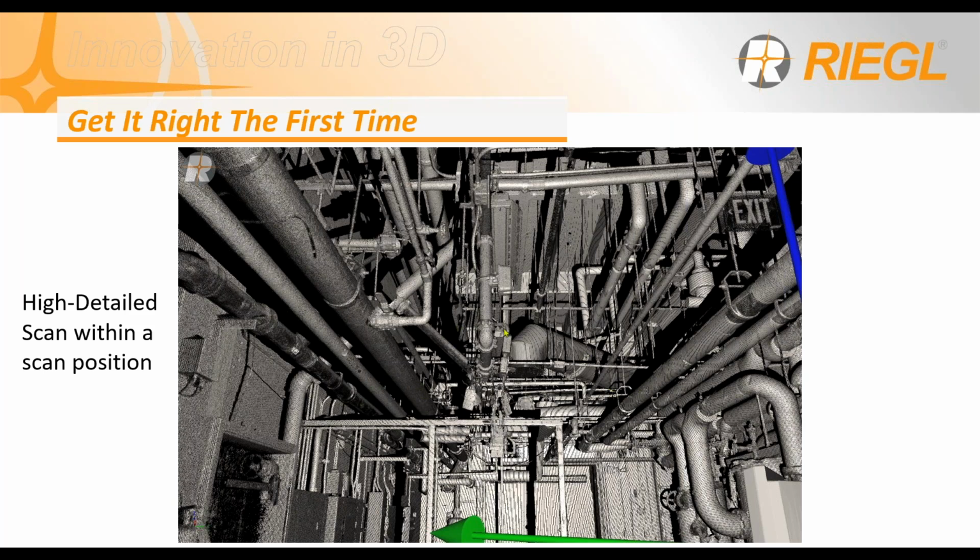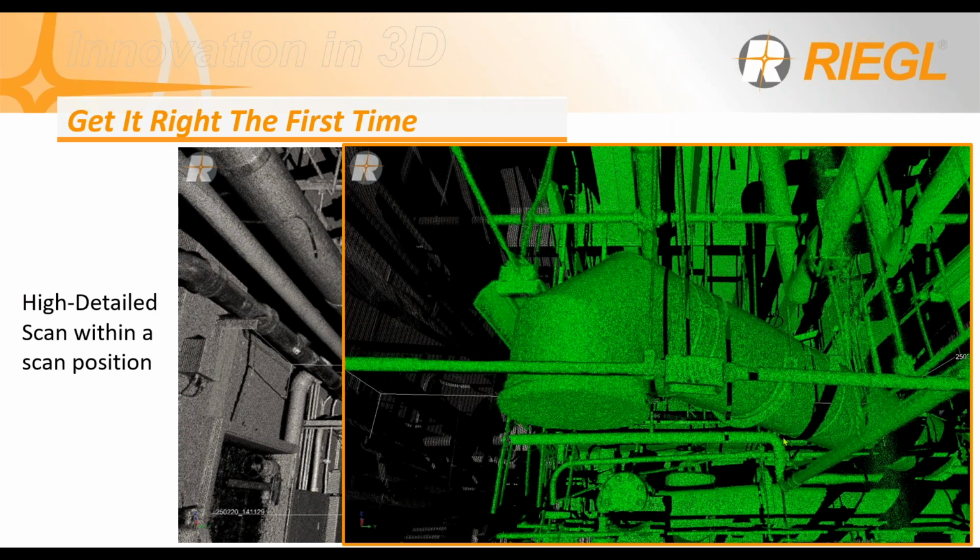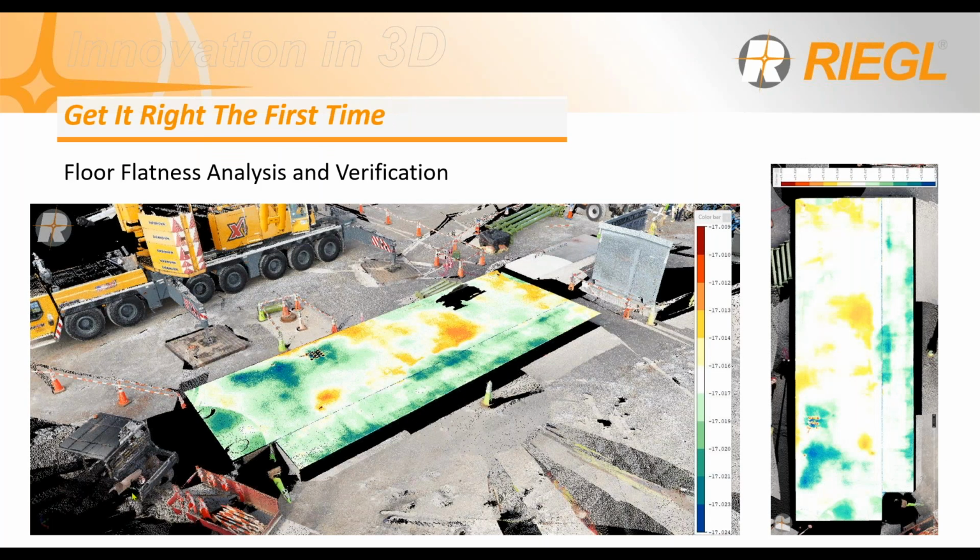For example, I was focusing on this area, and as you can see, it's all marked green, and this is the product. You can see conduits, you can even see the bolts that were holding the cap on this connection, right? So it is also a great tool that you can use in the field.